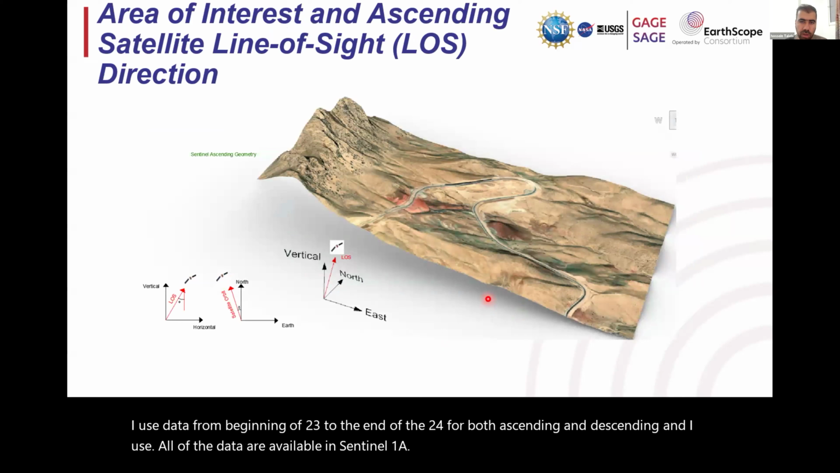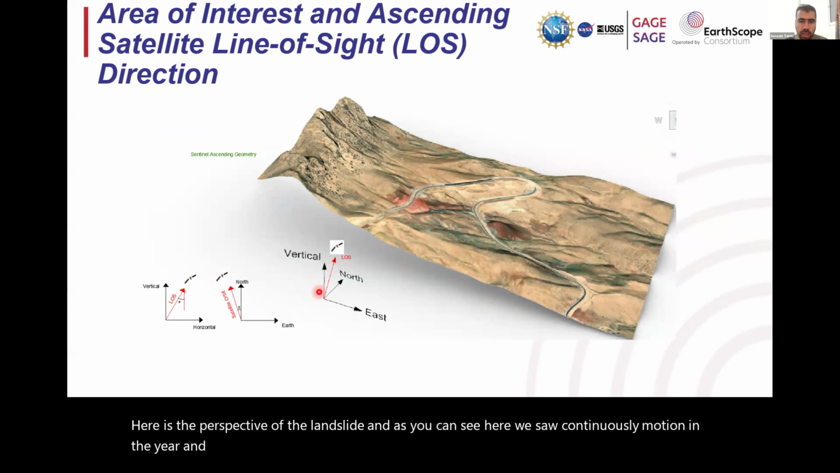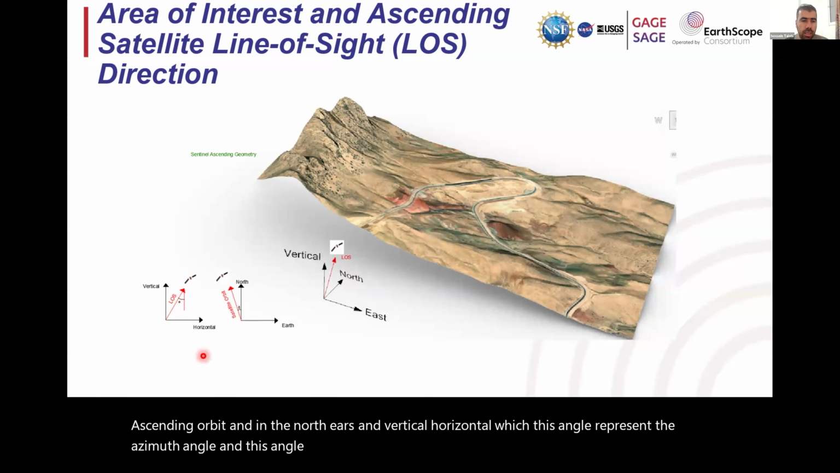Here is the perspective of the landslide, and as you can see here, we saw continuous movement shown in the year, and I show the line of sight of the ascending orbit, and in the north-east and vertical horizontal, this angle represents the azimuth angle, and this angle is the inclination angle.